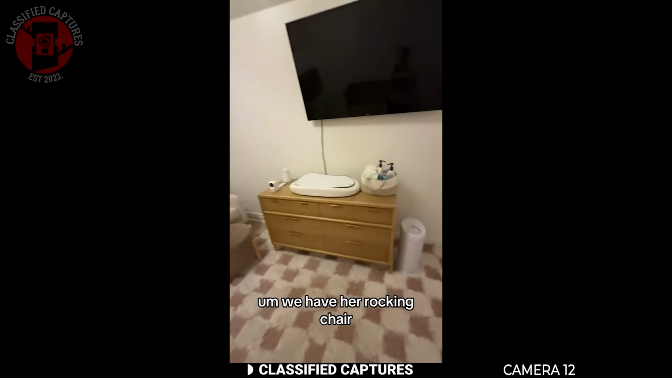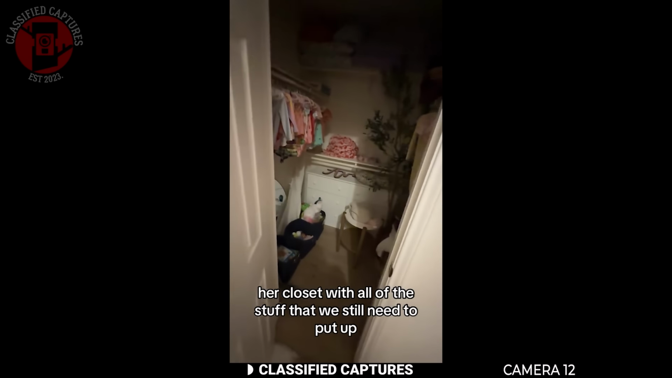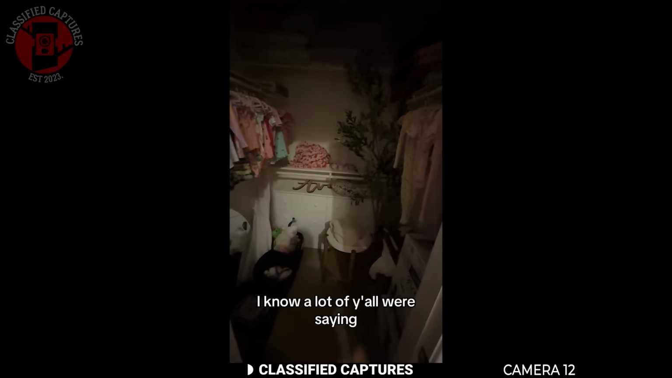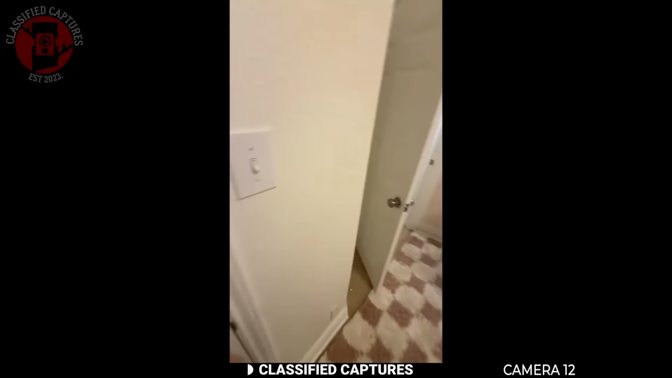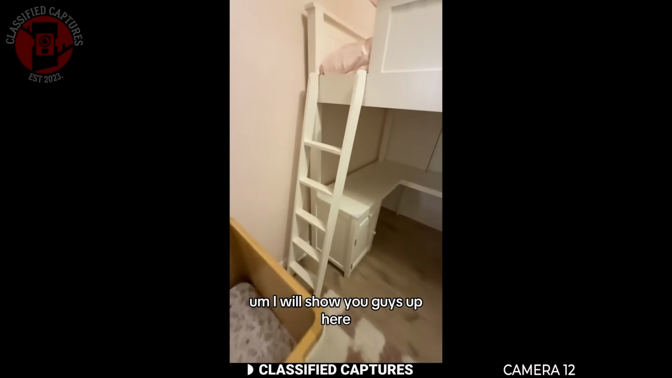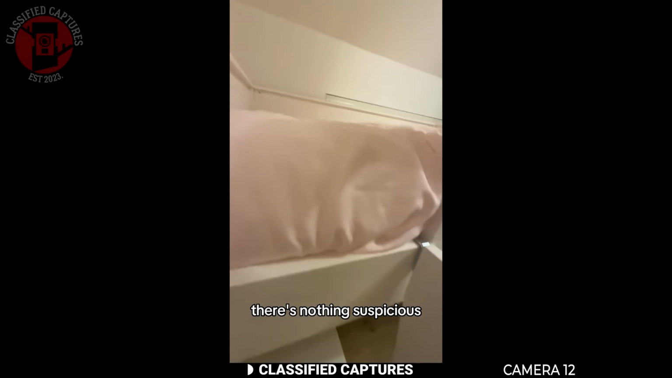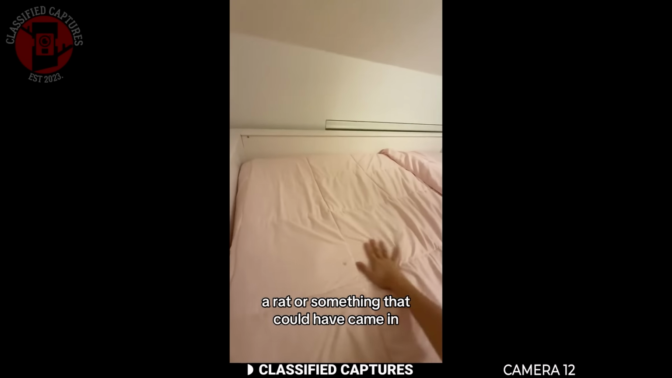We have her rocking chair, her changing station, her closet with all of the stuff that we still need to put up. This is where I have everything that was gifted. I know a lot of y'all were saying check stuff that came from a thrift store or that wasn't yours, because it might be causing it. I will show you guys up here. There's nothing suspicious. There's no hair from like a rat or something that could have came in. This is marker.